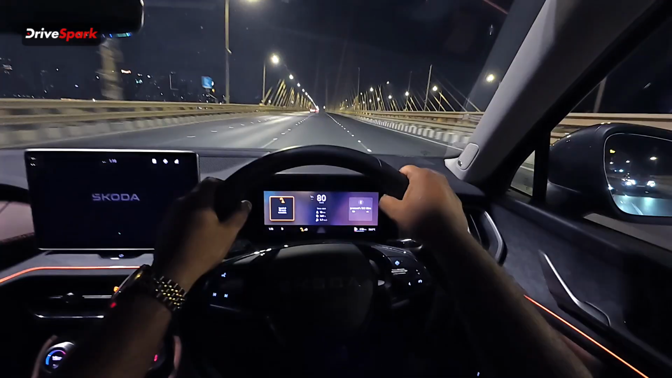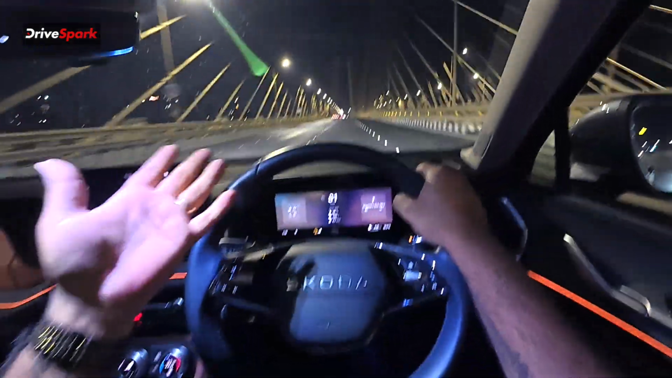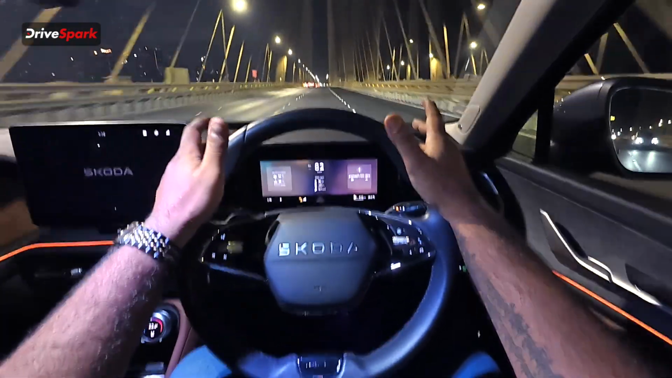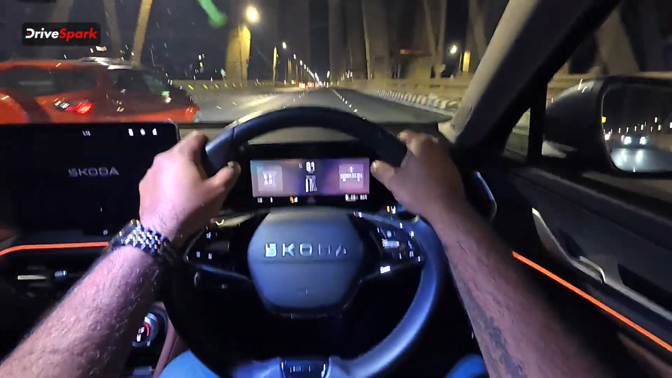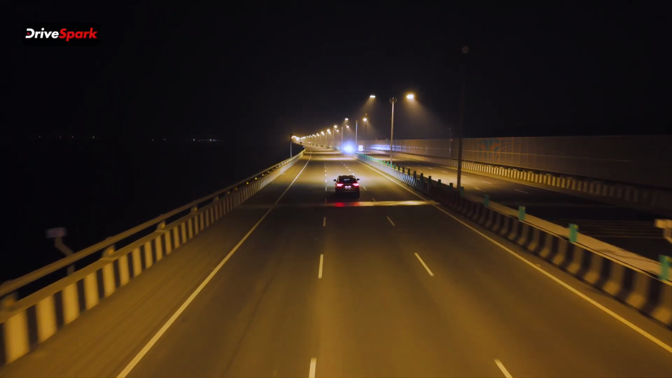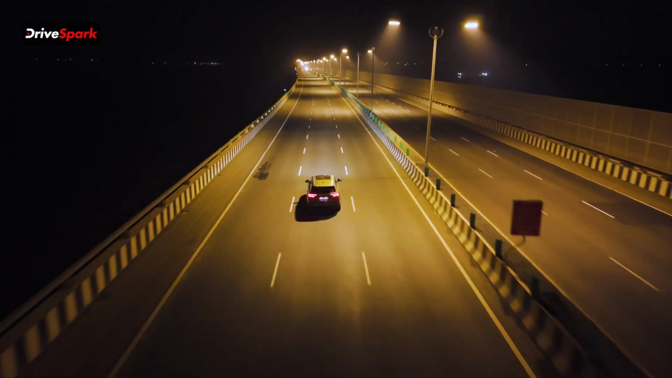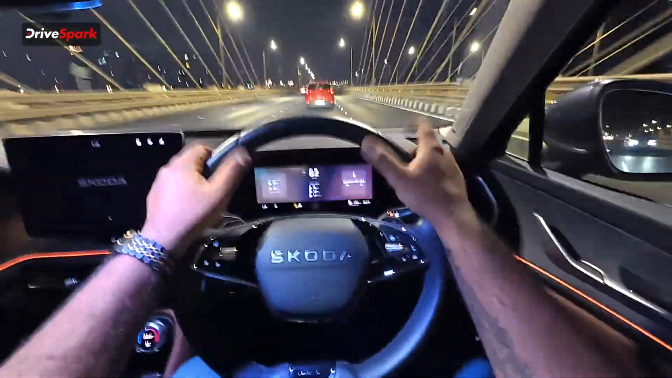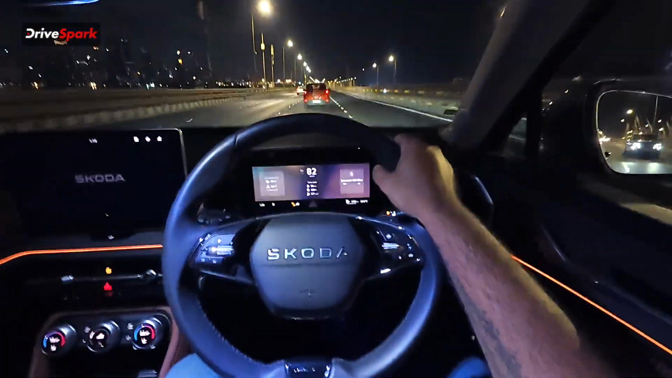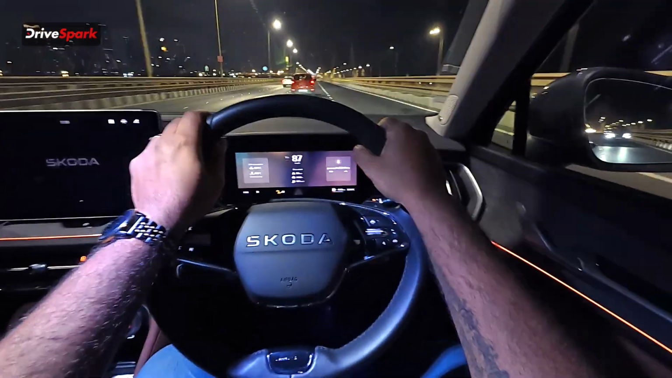Once again, the suspension setup is very, very nice. Since this is the L&K version, you also have a Sportline version. The suspension setup is absolutely fantastic. It is so comfortable, even on undulations. And when you want to really push the car, you will see that the suspension is kind of adapting. Obviously, it is not adaptive suspension, but if you take a corner at high speeds, this thing will absolutely stick to the line. It is just so good.